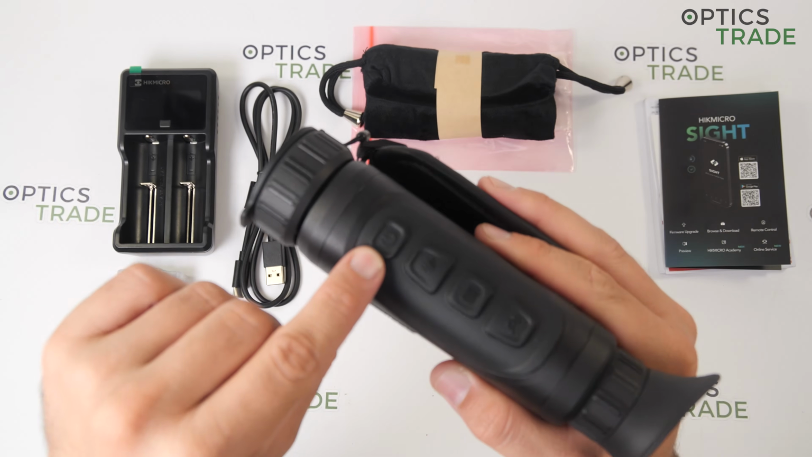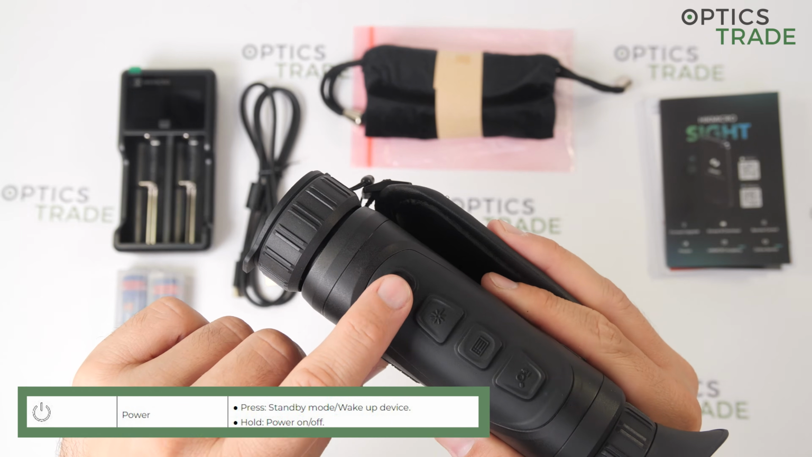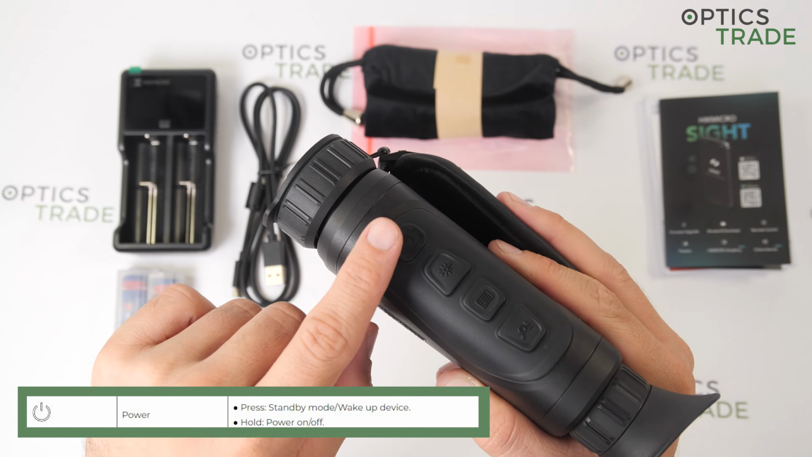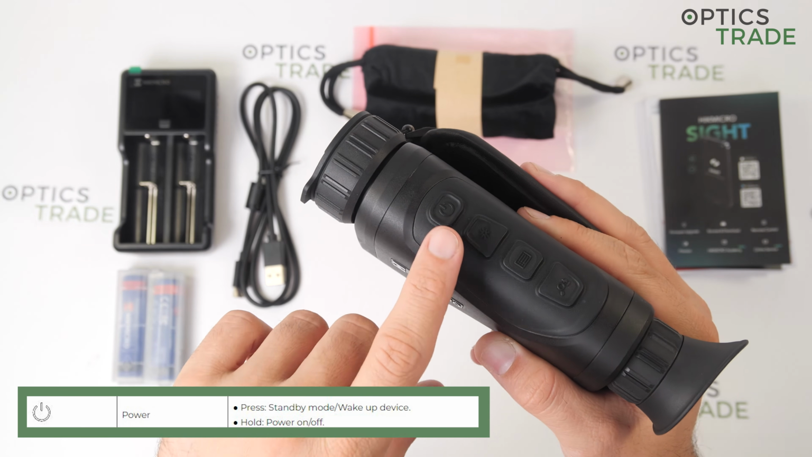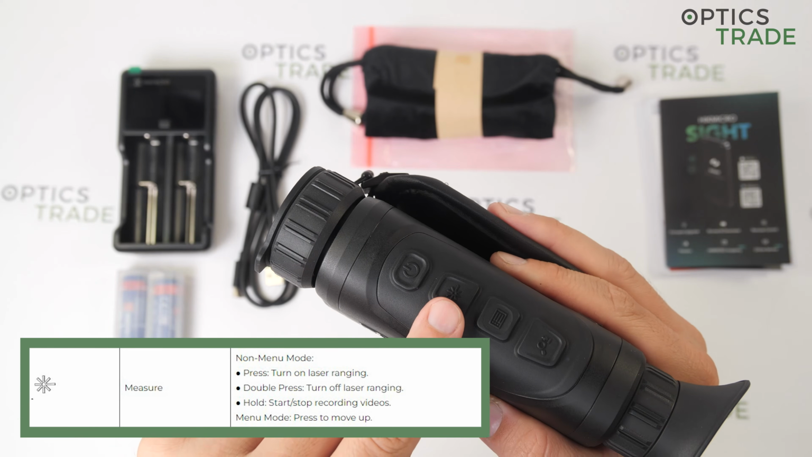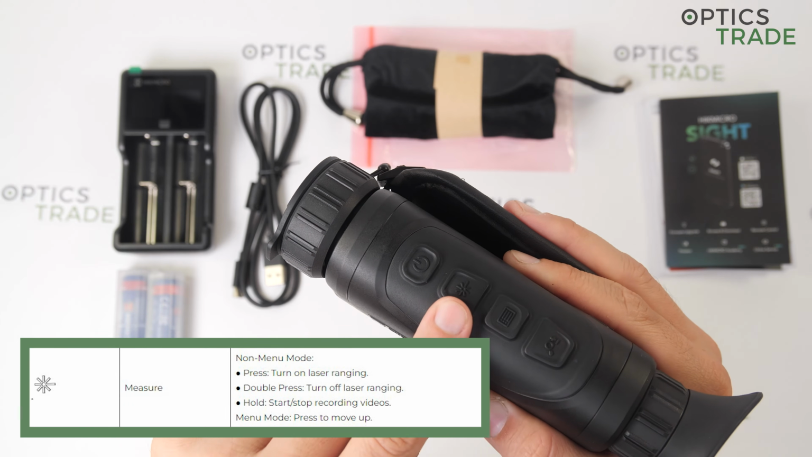So if I start with the power button, with the short press you put the device in sleep mode or you wake the device up, and with a long press the device turns on or off. The second one is the measure button. With a short press you turn on the measuring or the laser range finding.